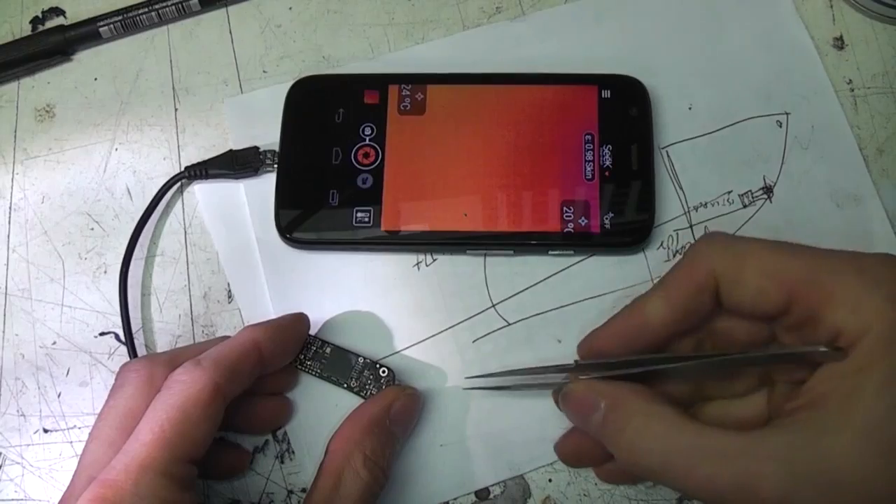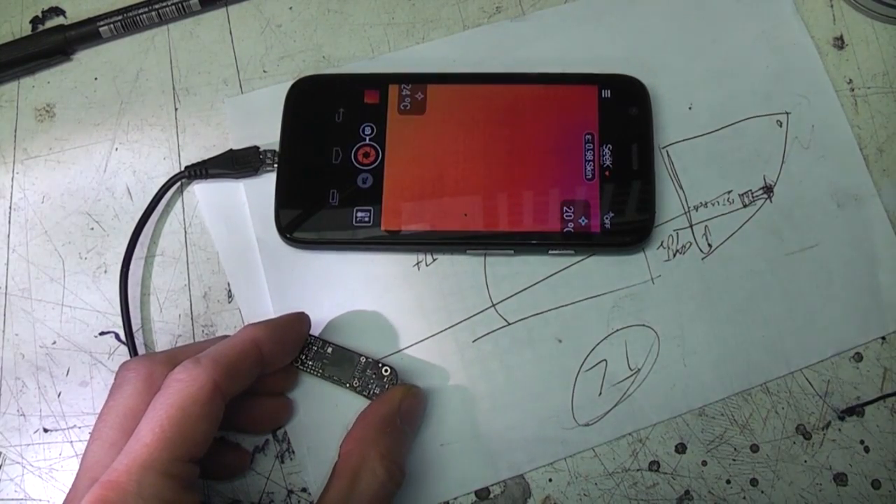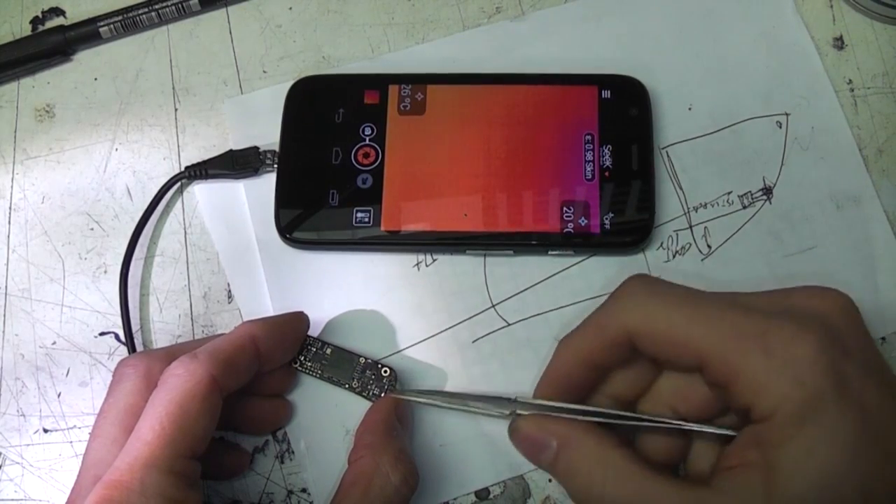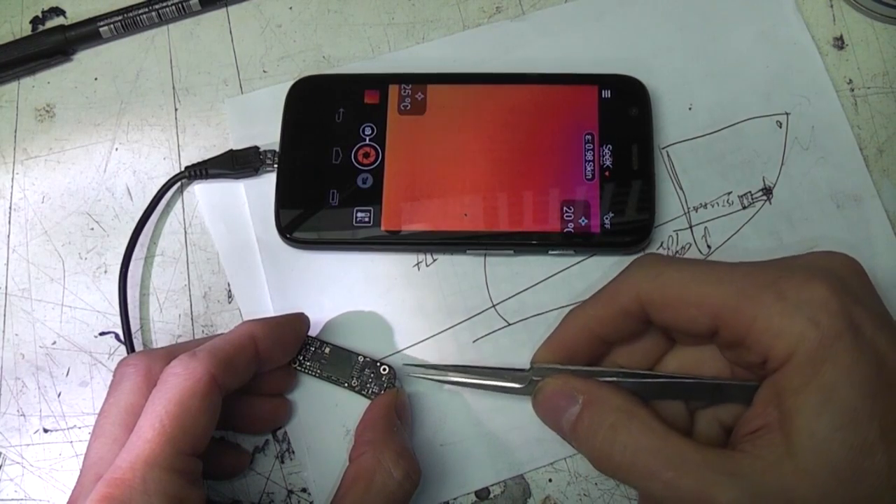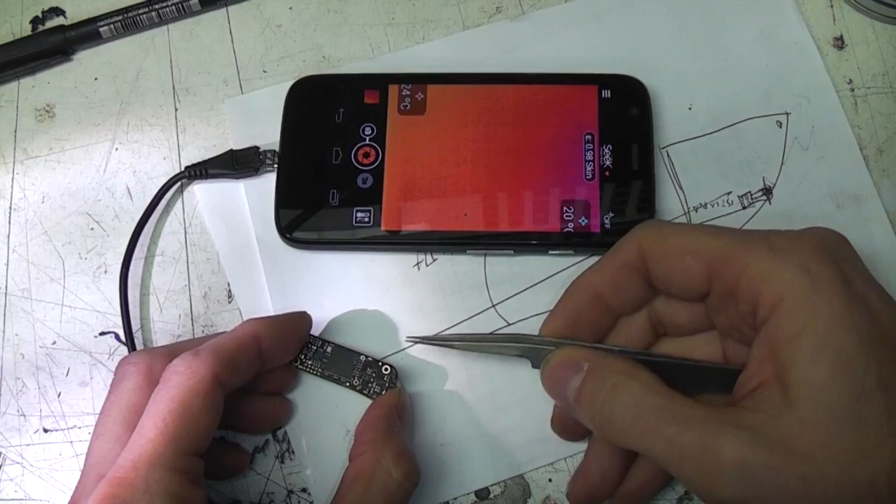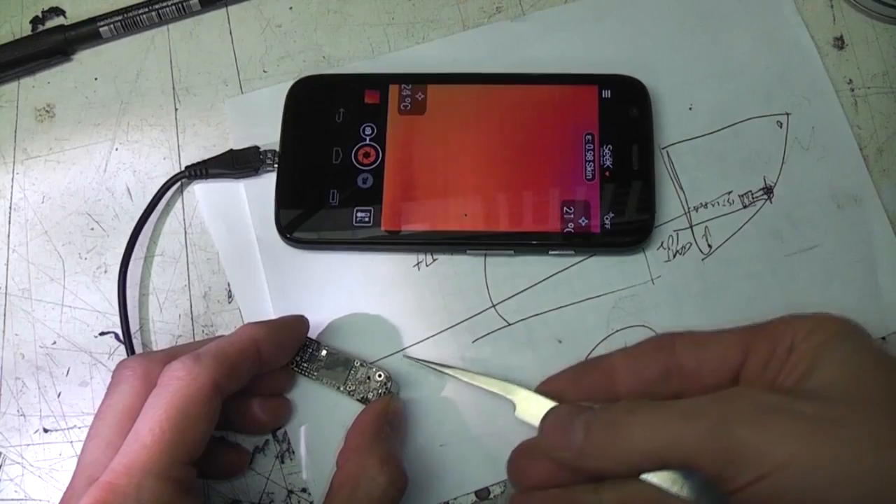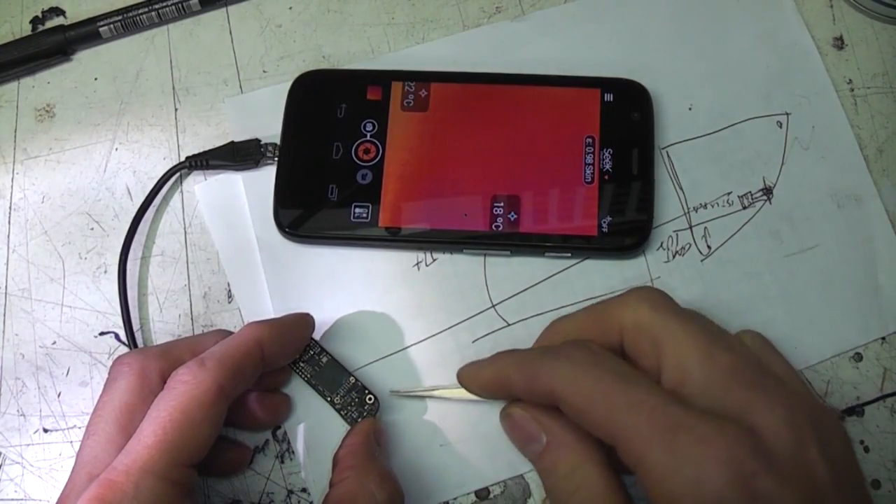So what else might be going on? One possibility is, clearly what we're seeing is some non-uniformity in what it's seeing between its shutter closed position and the shutter open position. Now, one possibility could just be that the shutter isn't quite opening far enough and there's still part of the shutter in the image. So what I'm going to do is just try and grab hold of the shutter and give it a wiggle when it's in the out position, just to see if we see any change in the image.